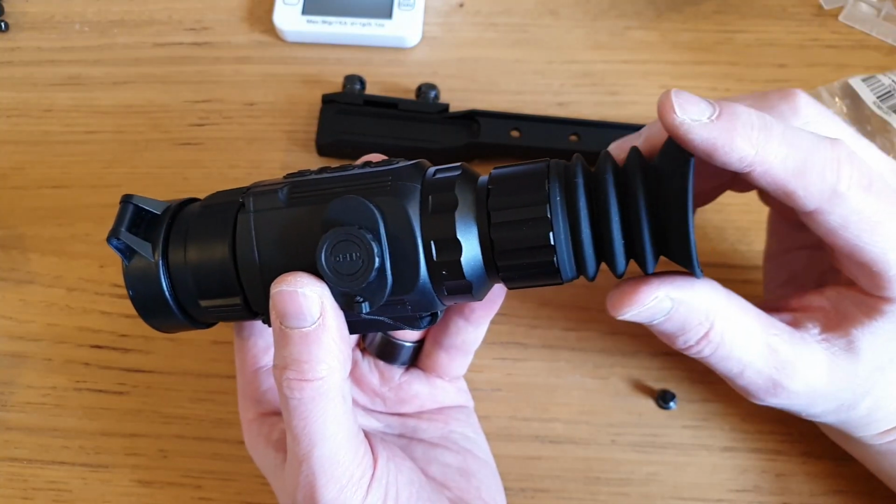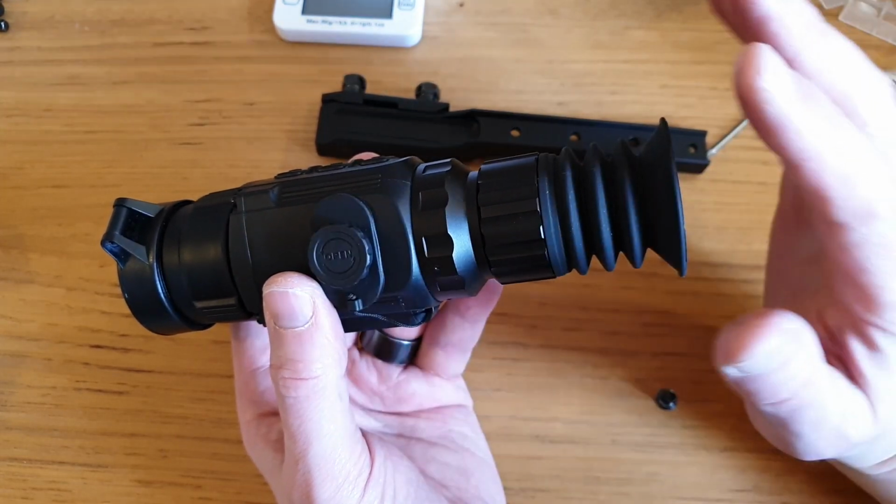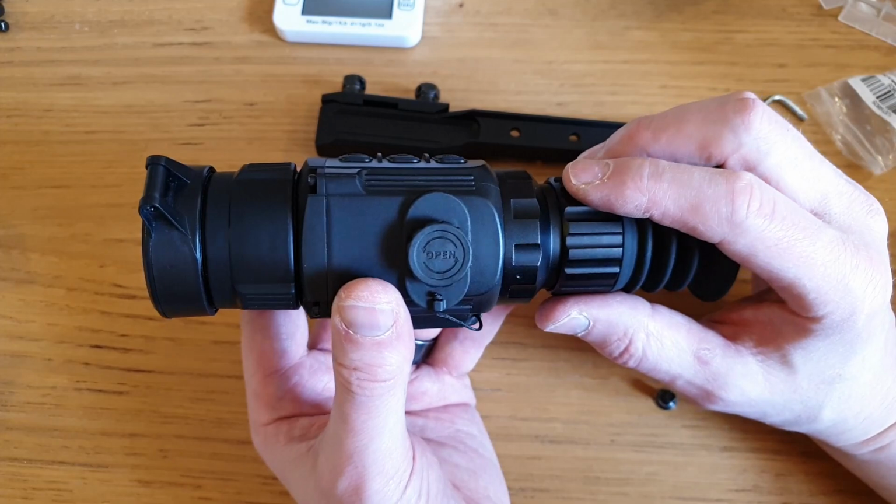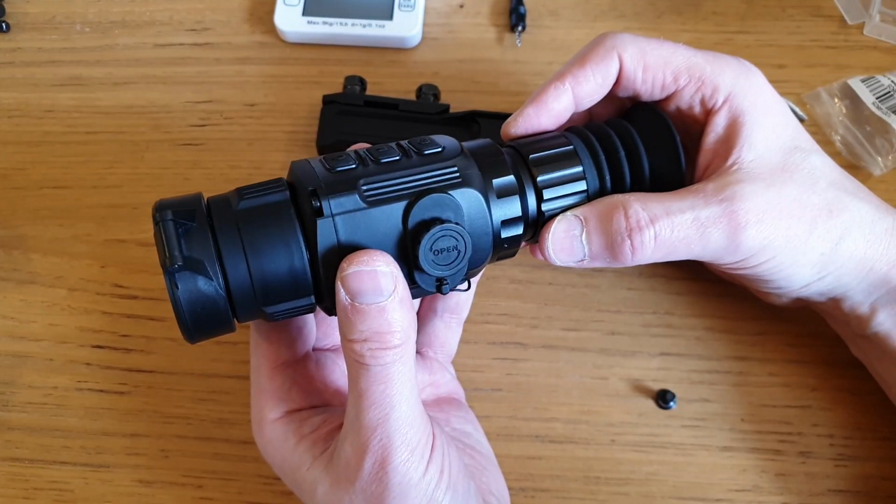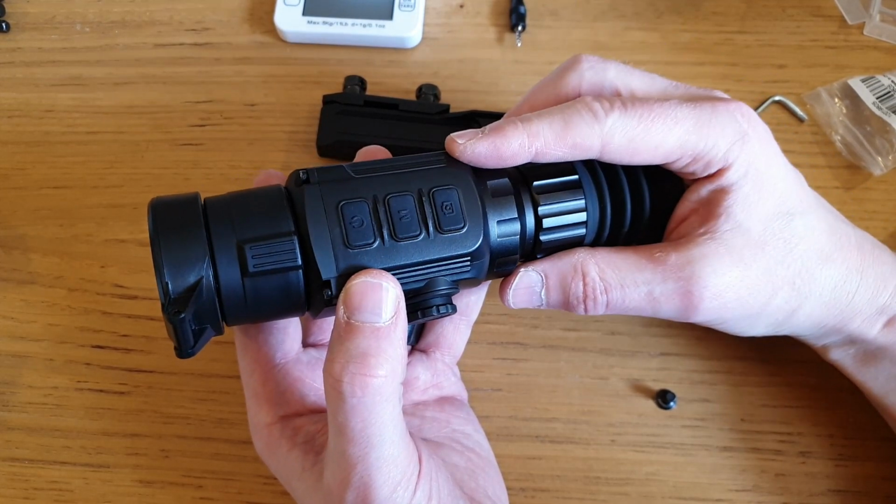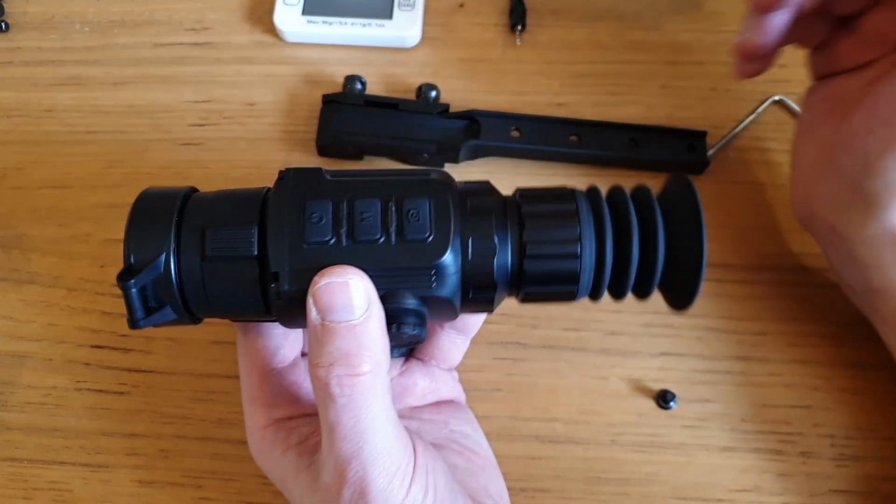The reticle issues we had with the SCL35, all fixed. Reticles look great in this, and they all show up on the video. It is a fantastic piece of kit. It's very, very clever. As always, it's just a shame it's got to go back.